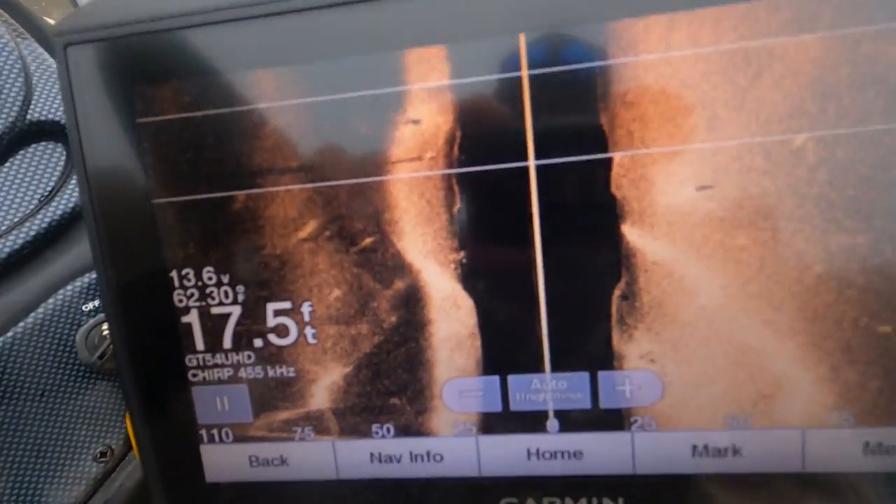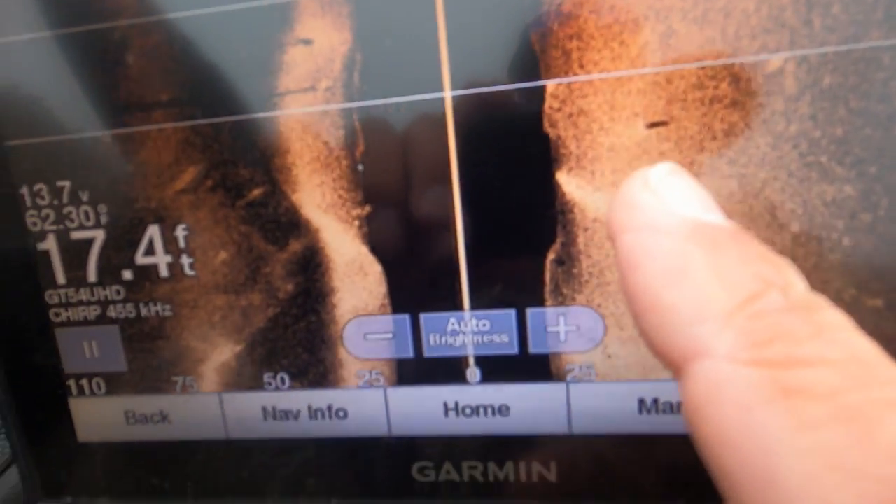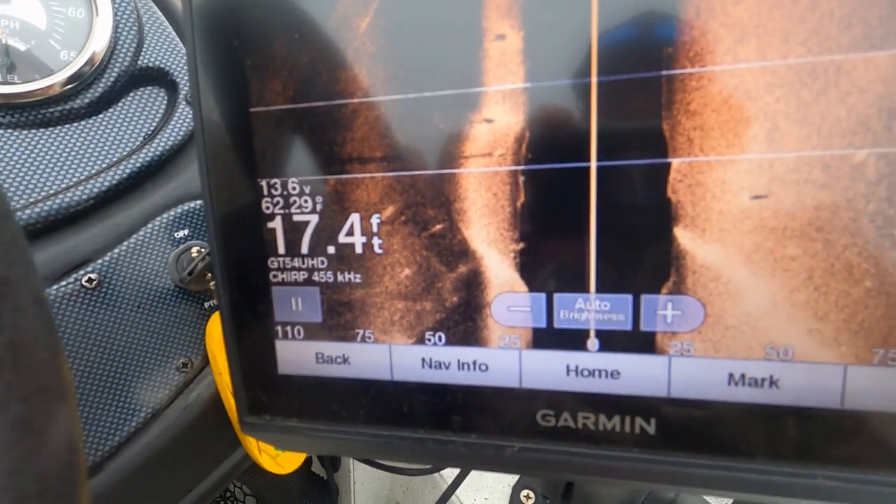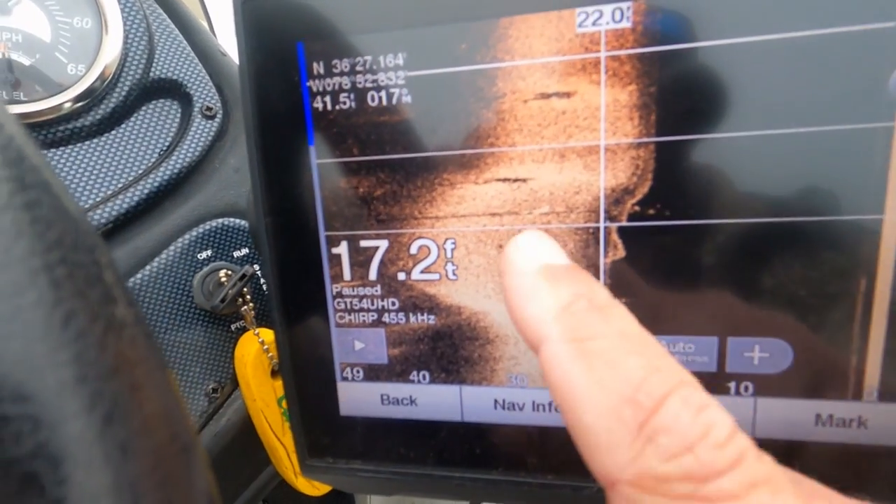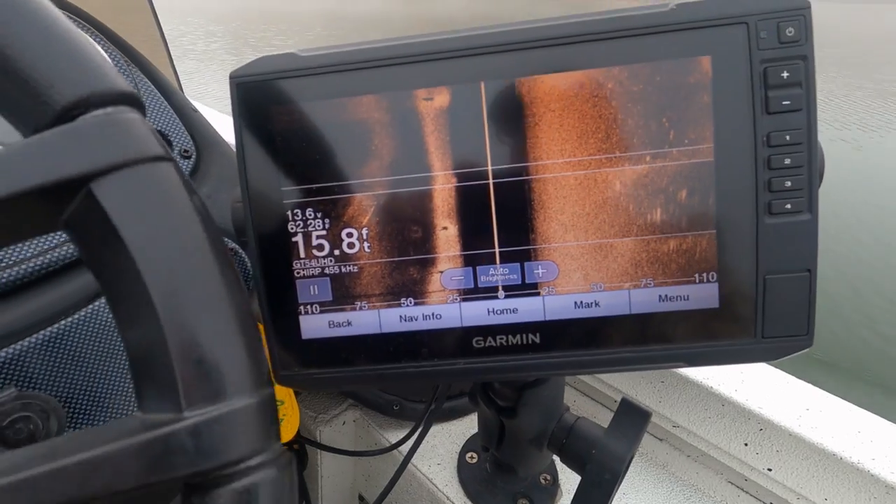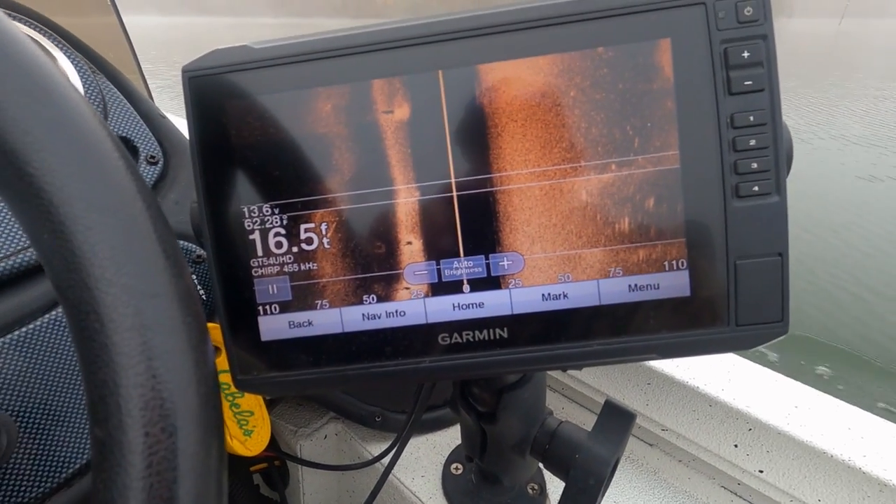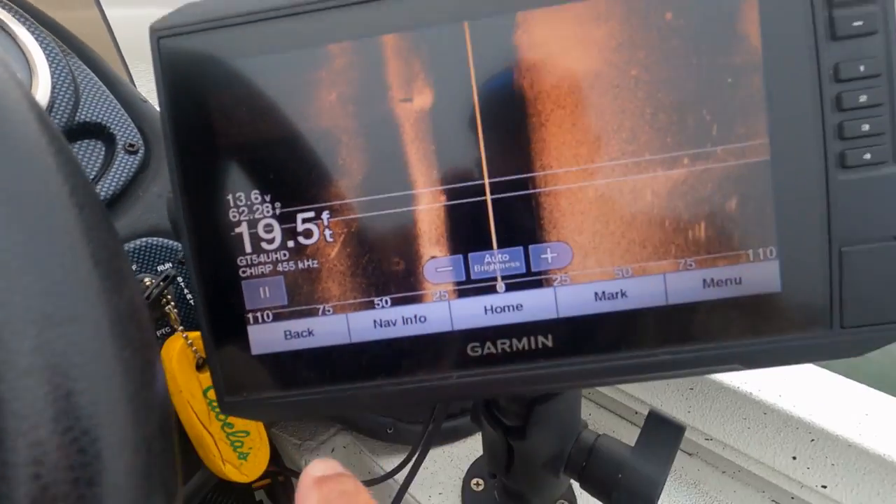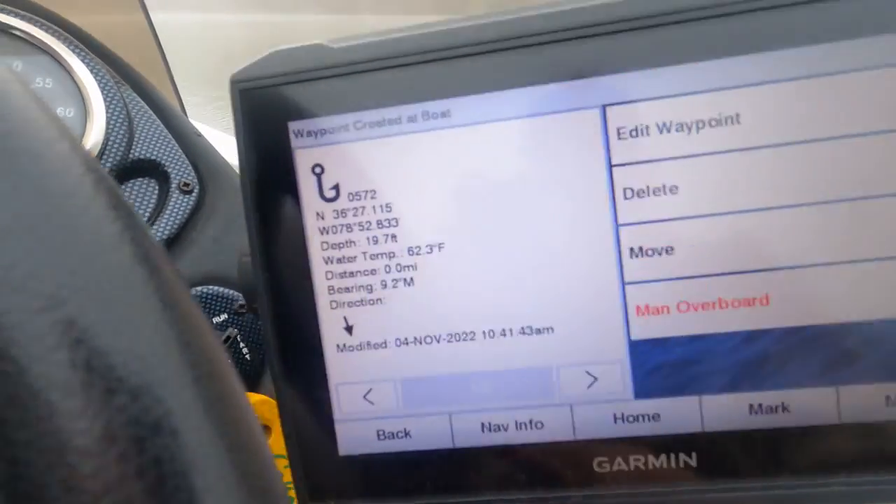Okay, guys, so I'm still putting along. See this right here? That's a stump sticking off the bottom. See this? I'm marking all of these. Not sure whether they're trees. Probably stumps. Here's another one here. We're going to mark that. Boom.